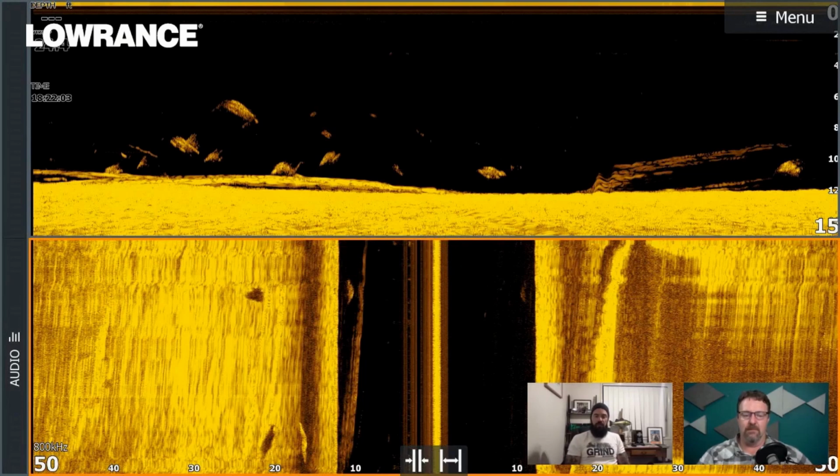And then the one that's just about to go off the screen, he's about 15 feet away and about 3 to 4 feet off the bottom, if that, maybe even 2 feet off the bottom. And he's the one I'm looking to target. Those mid-water ones or high in the column ones are very difficult to hit with a lure.